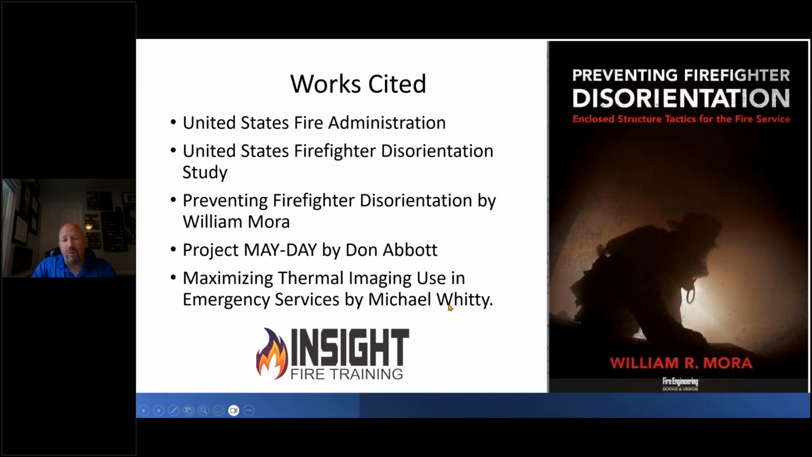This is where we pulled all this data from. You're welcome to look this up yourself. I can share the links. The data on firefighter line of duty deaths, line of duty injuries, lost, caught, trapped, or disoriented came from the USFA. The disorientation study is the U.S. Firefighter Disorientation Study, or this book. By the way, be careful when you loan out books. I loan out books all the time. I never got this one back. This is a great book, Preventing Firefighter Disorientation by William Mora. Project Mayday is free. You can look that up online. Highly recommend you use that data.